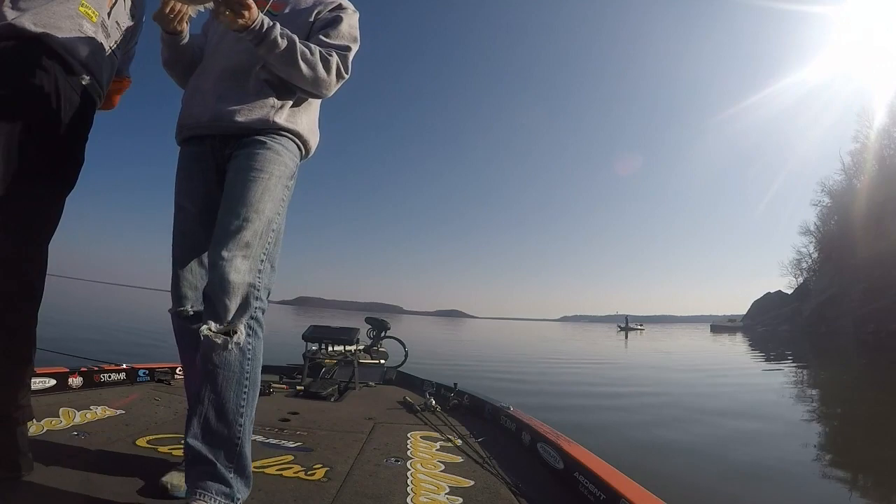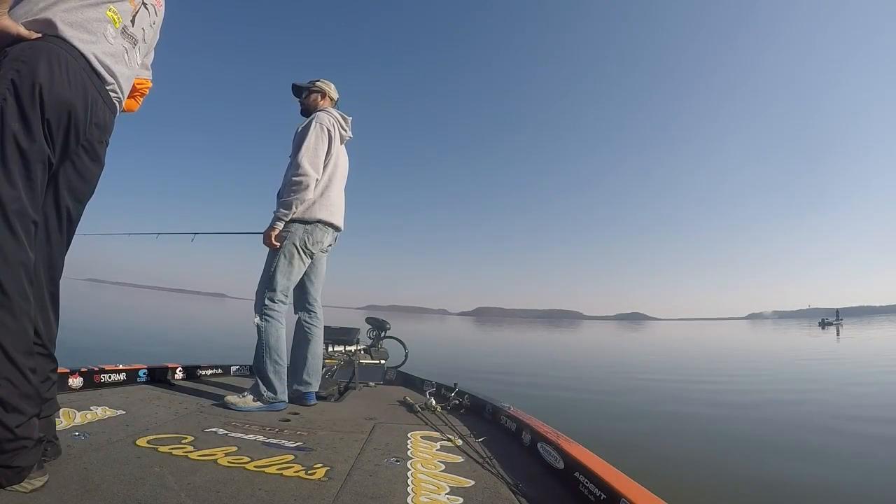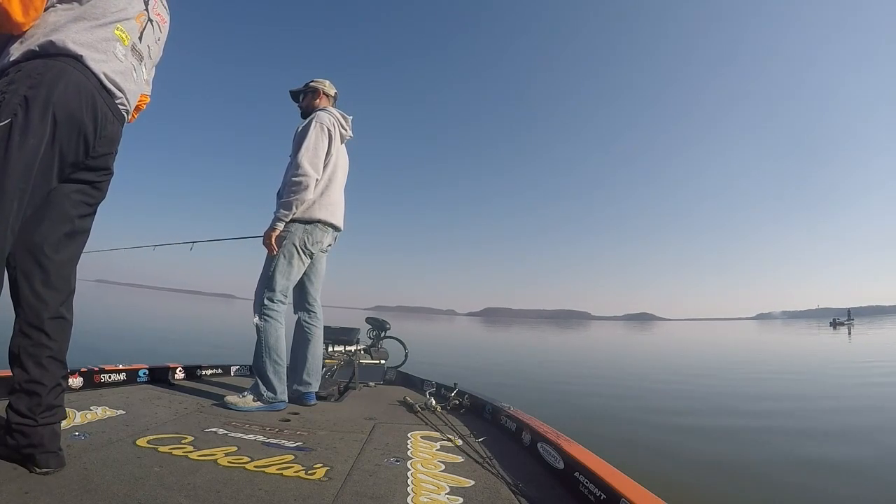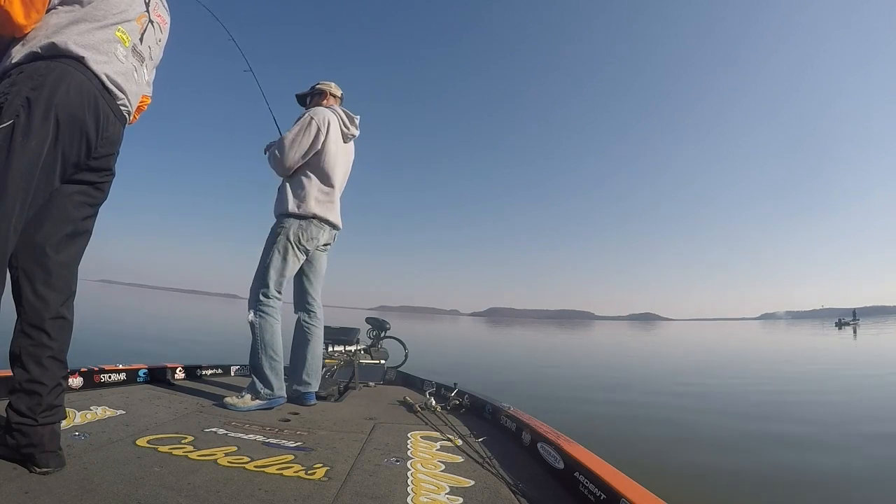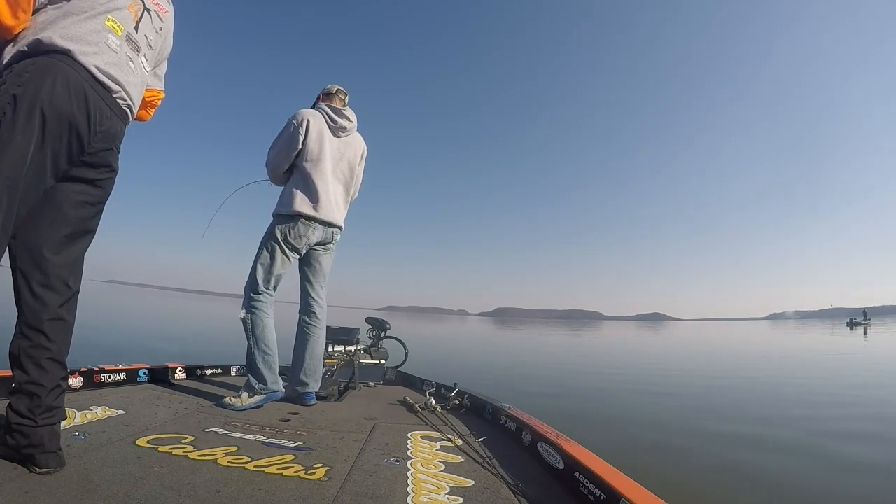Got some belly coming out here. Kind of drifting around over here. They seem to be everywhere the bait is.